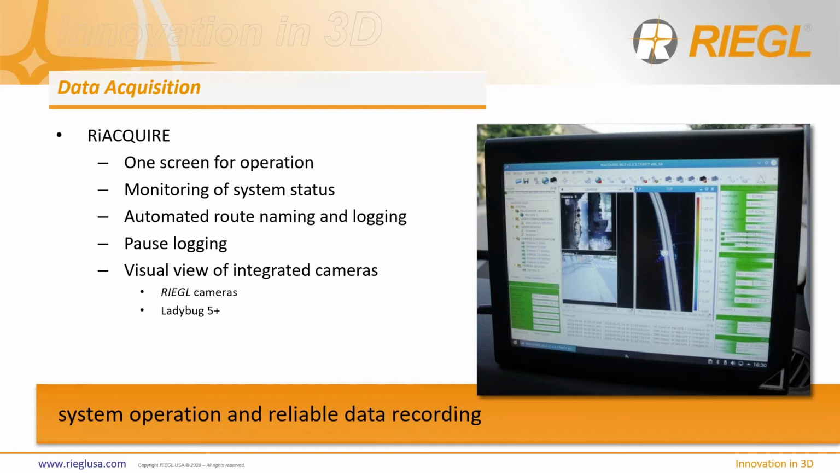Of course, you can have almost too many cameras nowadays, but you can still see them all, as well as the reduced point cloud view from the top on the screen at the same time, and everything's color coded. So if there's a problem, you're going to know it very fast by the color change of the windows.